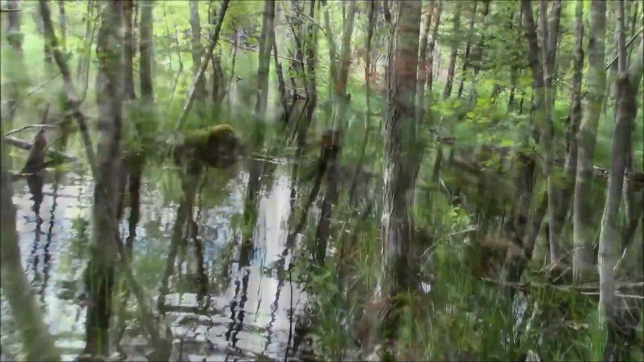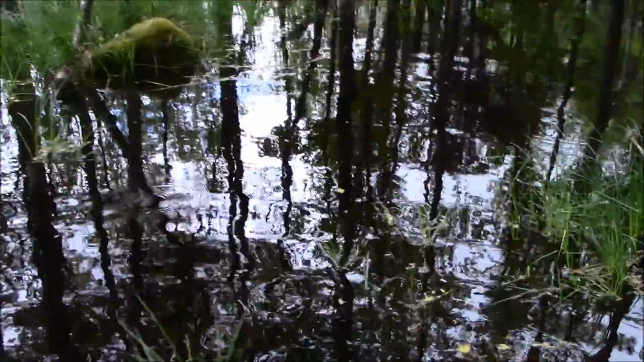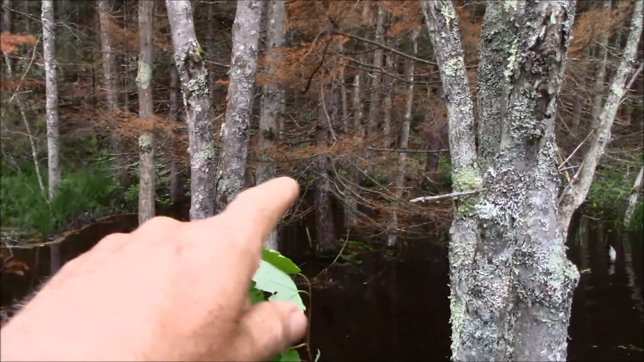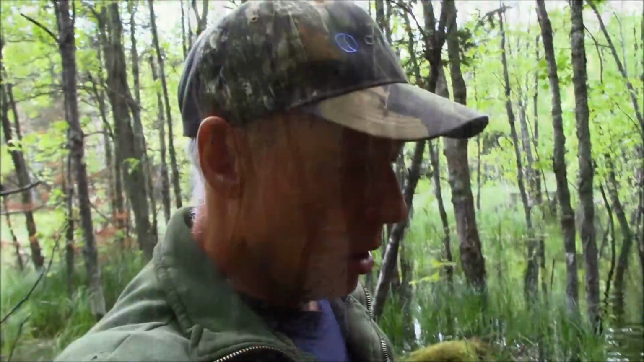Moving up and checking on my trail cam. There's one of them there. It's amazing what the beavers do though, huh? This dam stretches back into there and goes all the way across and then loops around. It's long. All there was before was just a little brook going through here. Probably 6 foot wide. It's widened out a bit. Well, hopefully I got some critters on the SD cards today. I bet I do.